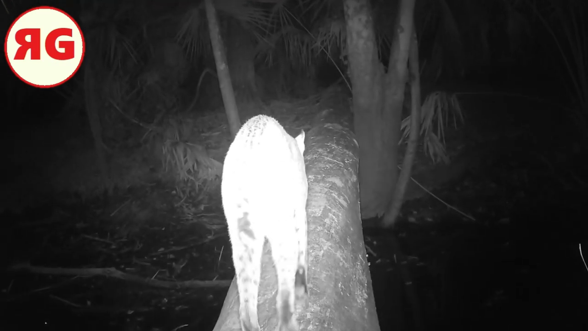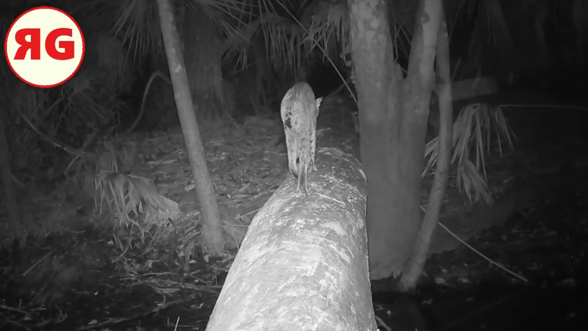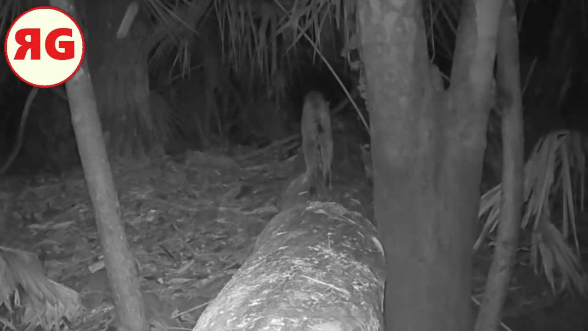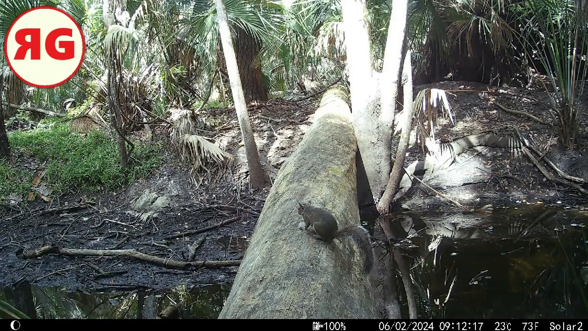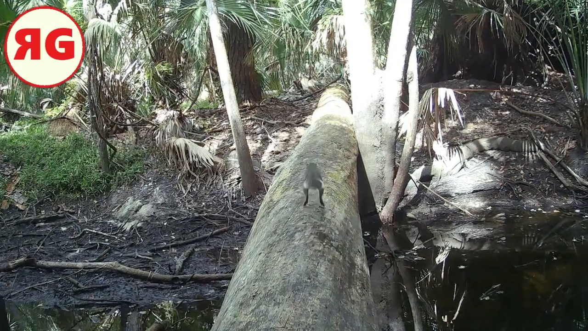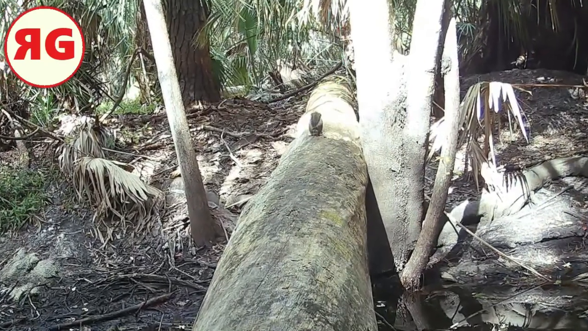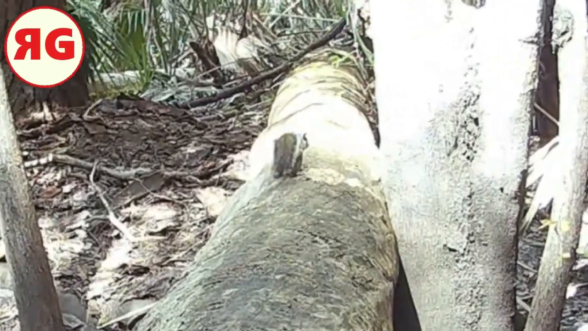There's a bobcat cruising down the captain's log. There's a crazy squirrel. I don't know what he's doing. He's kind of hunched over like that. I think he's rubbing his scent on the log. I'm sure he's not scratching an itch. They're pretty capable of scratching with their paws.